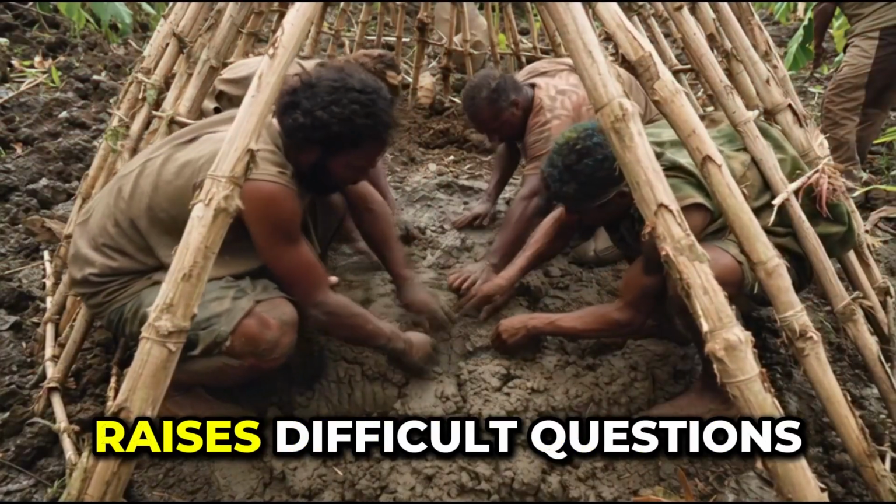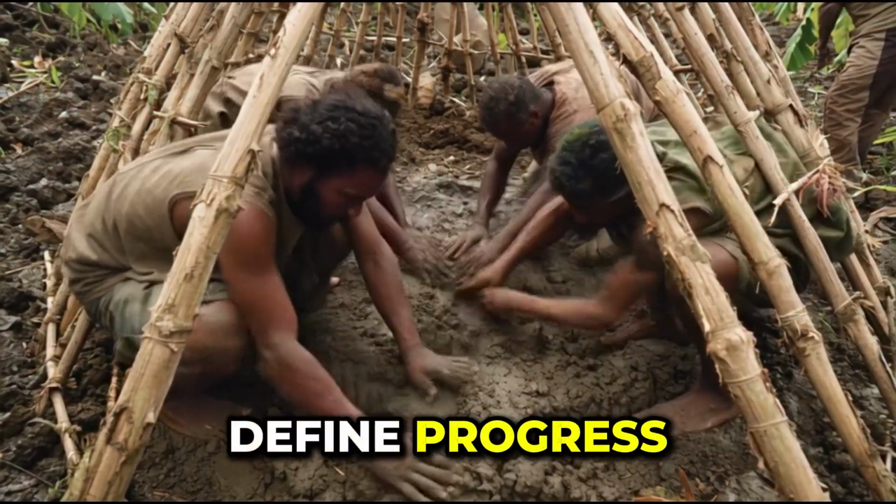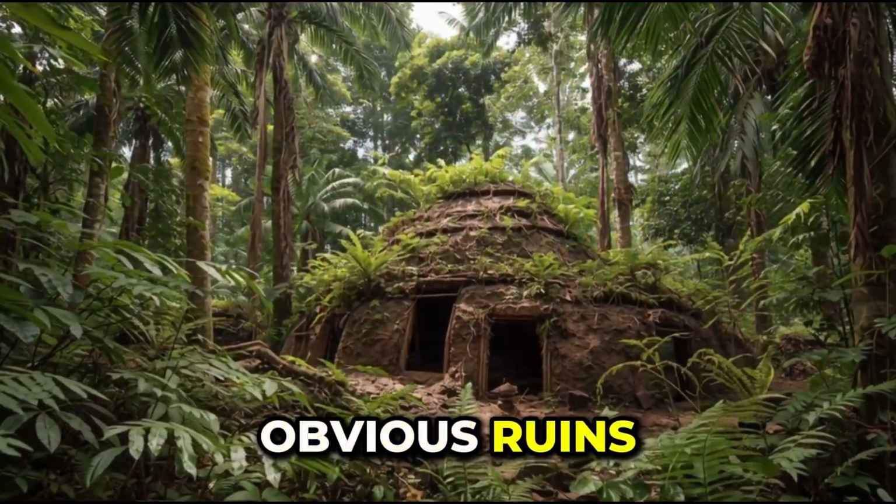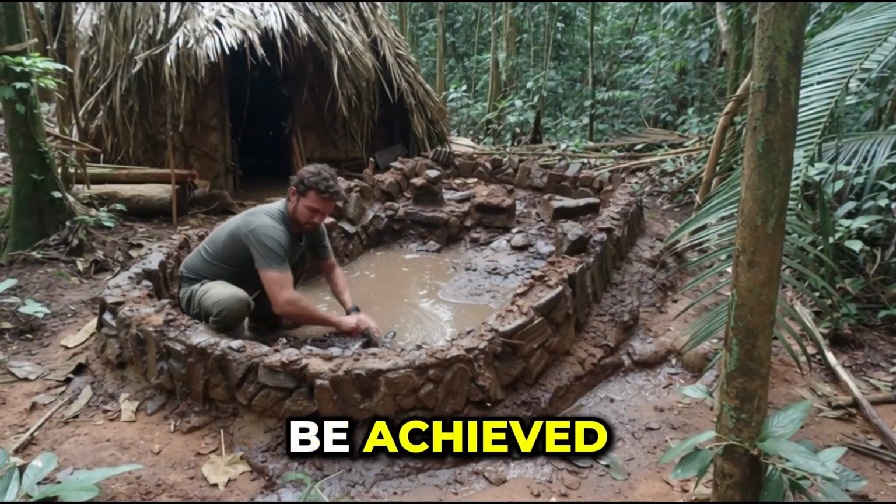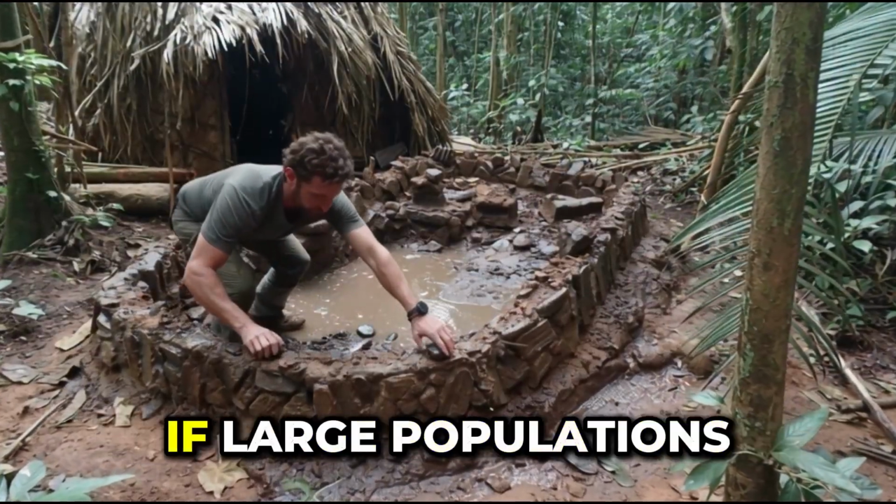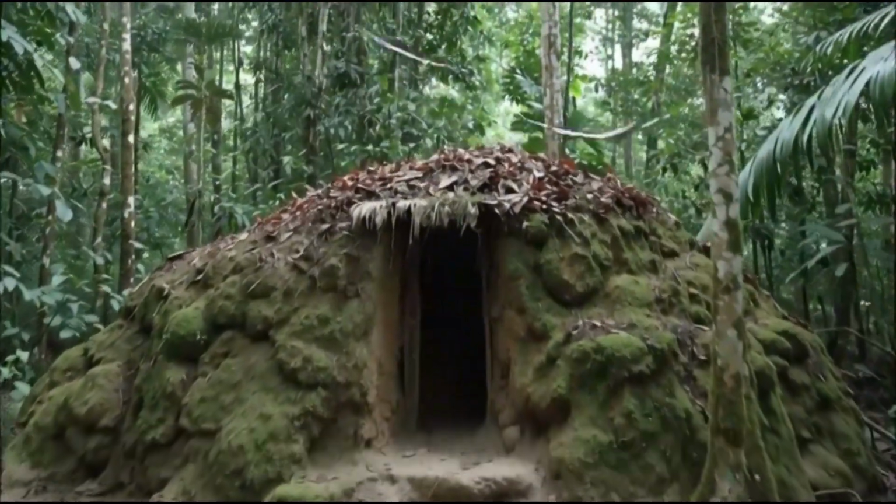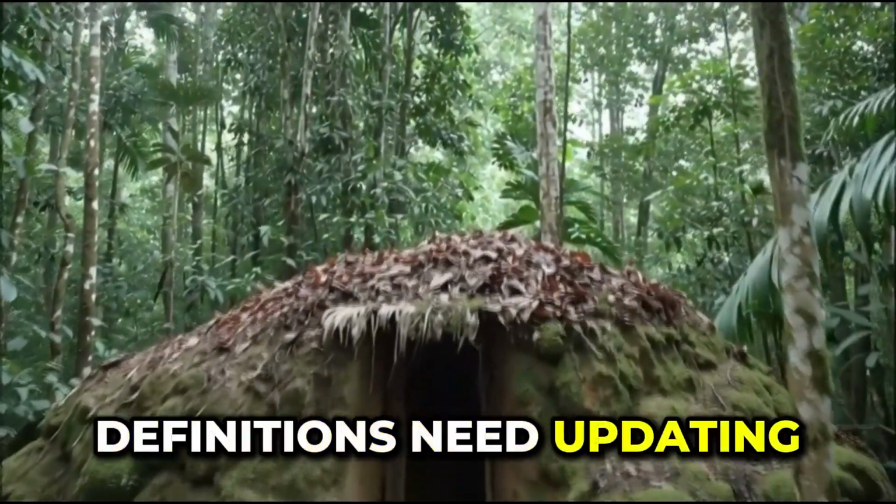And that endurance raises difficult questions about how we define progress. If complexity can exist without leaving obvious ruins, if sustainability can be achieved without industrial tools, if large populations can thrive without overwhelming their environment, then perhaps our definitions need updating.